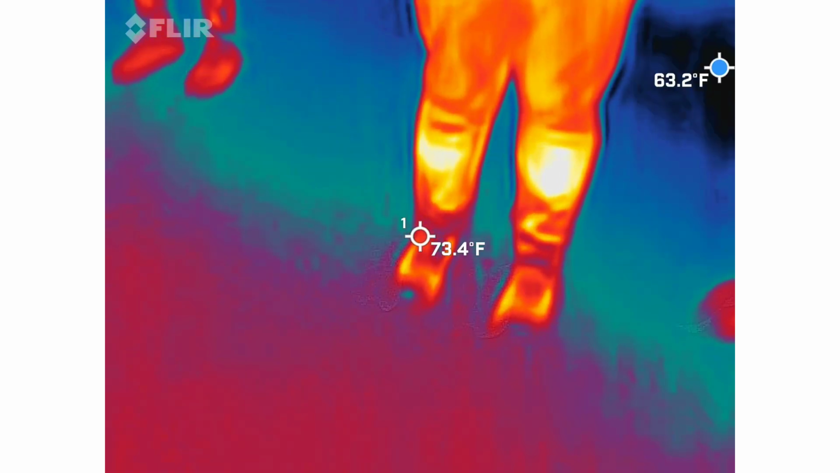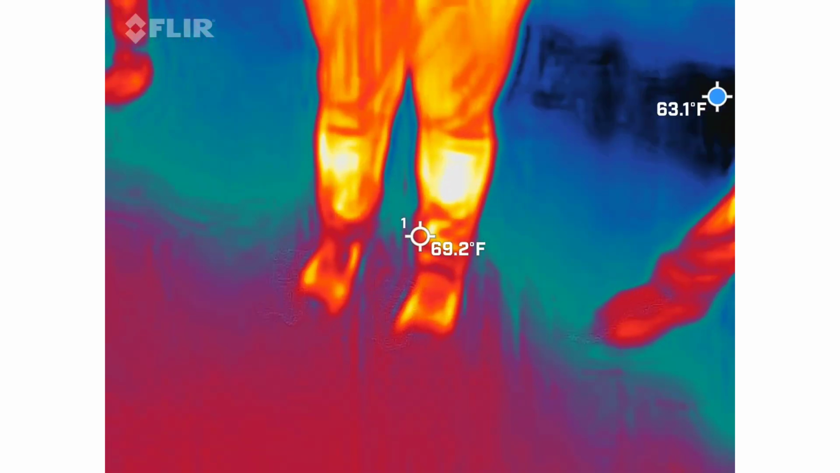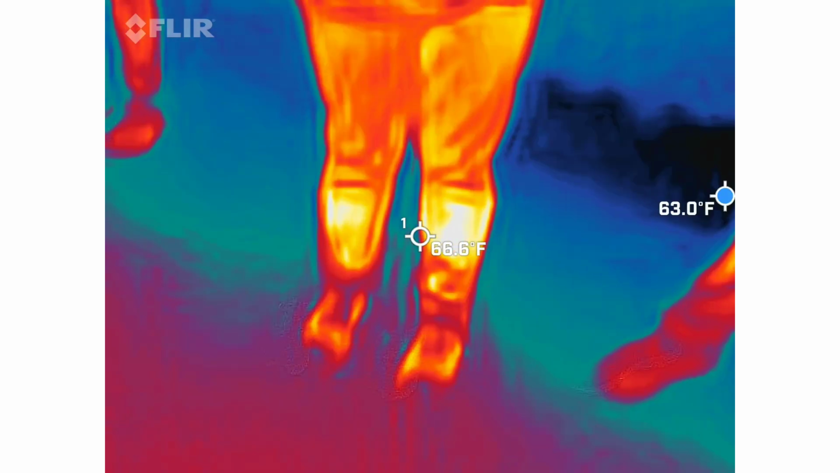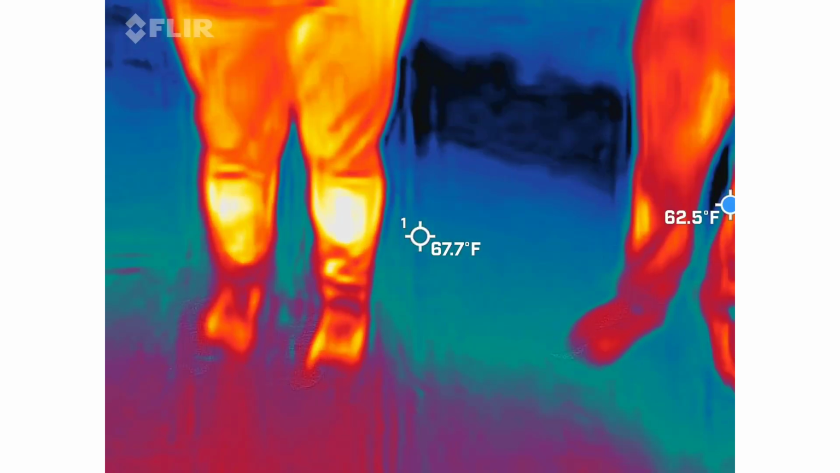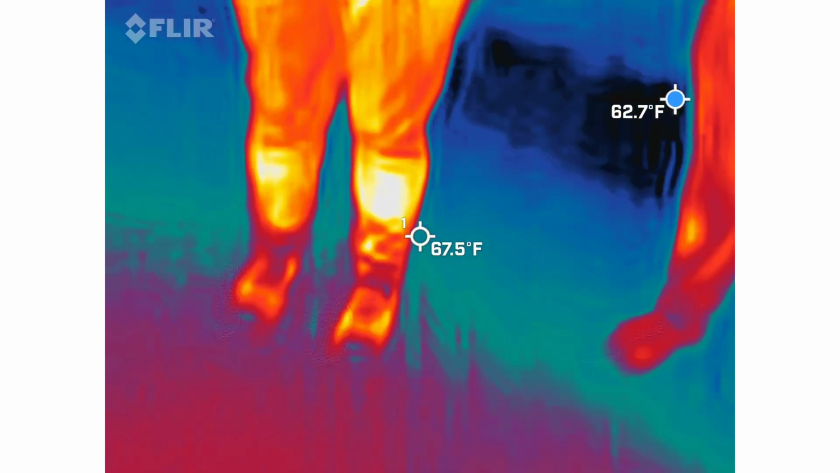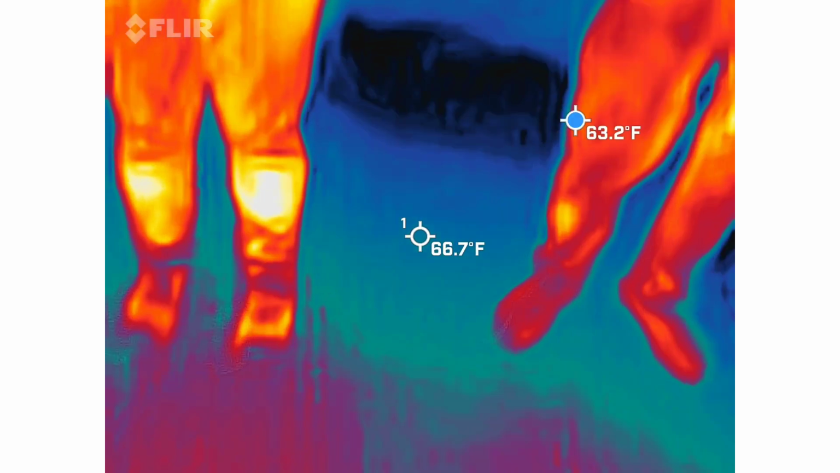So I'm trying to write down everything that you guys are telling me. There's an intelligent spirit here. Is it a bad spirit? Let's definitely get those spirit boxes going, and let's see if we can capture something over there on that wall.